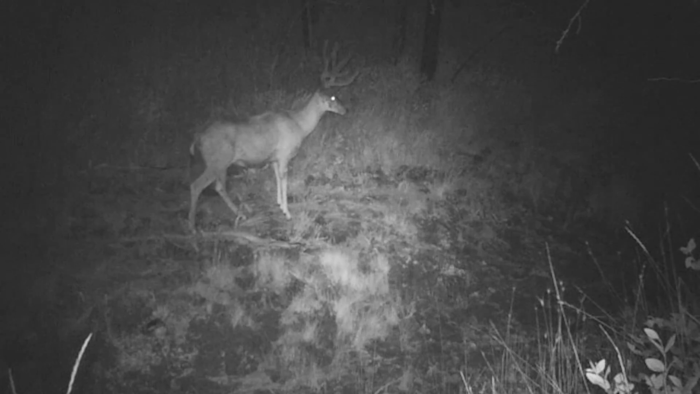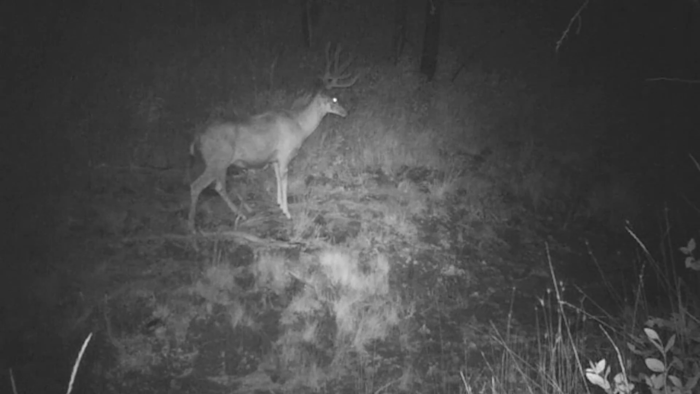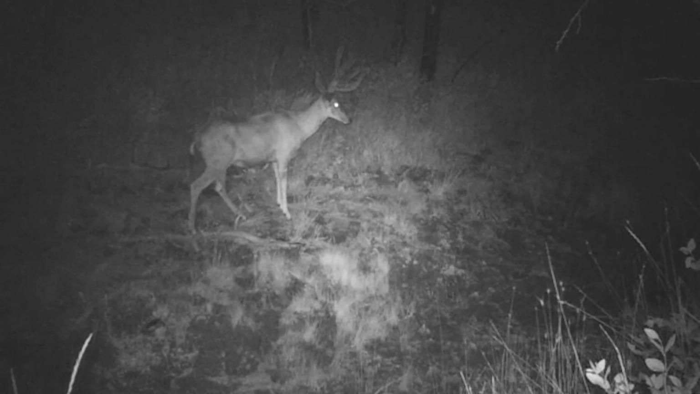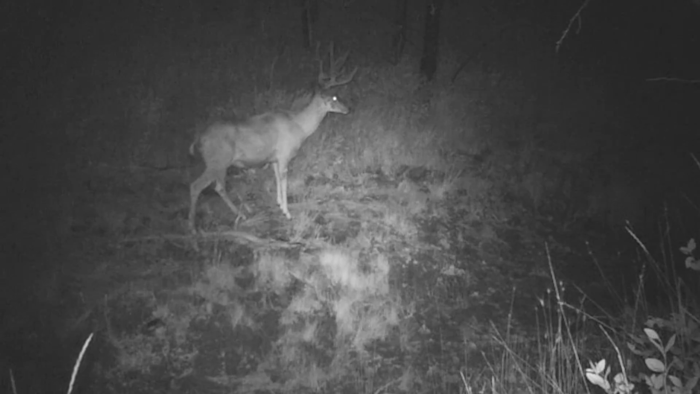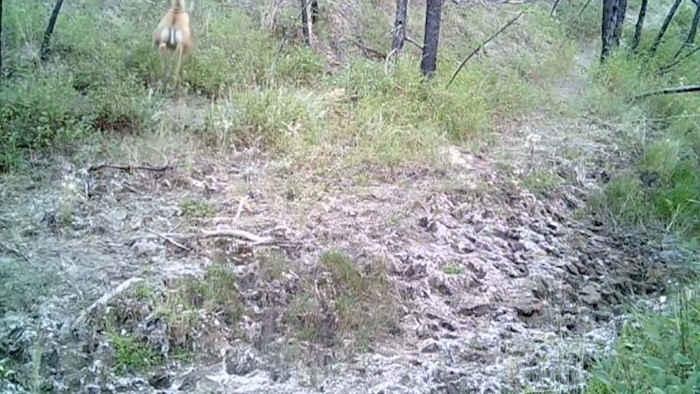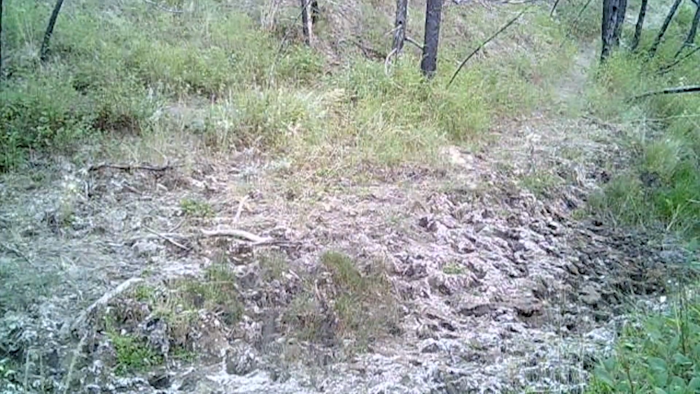He stood broadside in front of the camera on that trail just before the reservoir starts, and he's perfect broadside profile. He turns his head, gives you a really good look. He's got great back forks. Something spooked that buck. He spent enough time sniffing that thing that maybe he realized it was a person put it there.